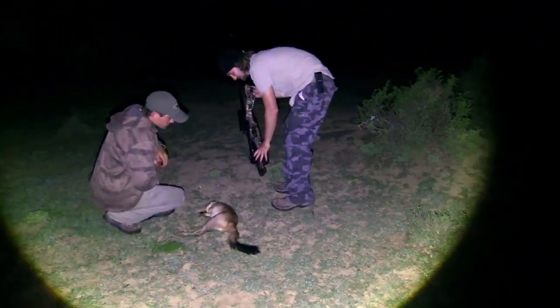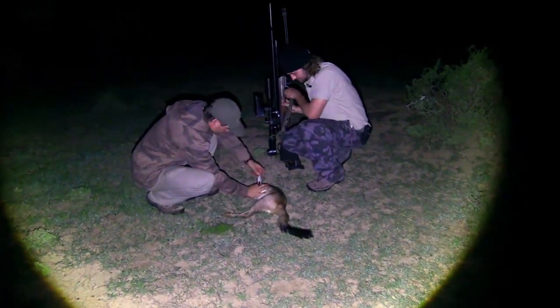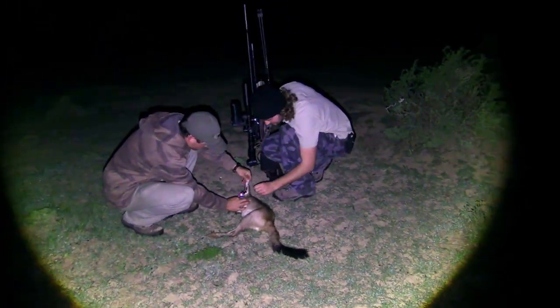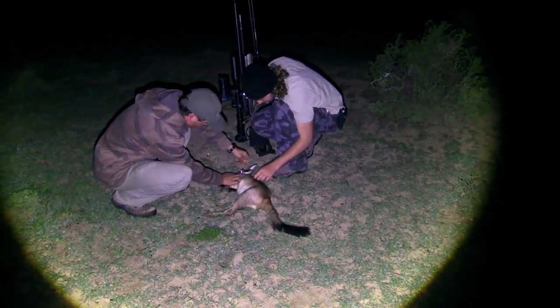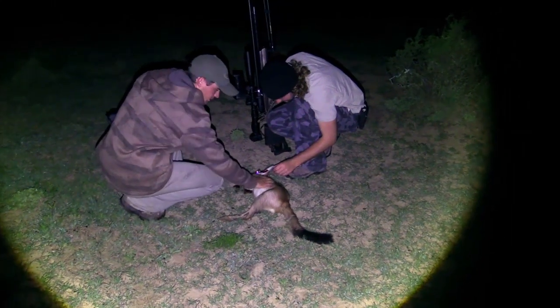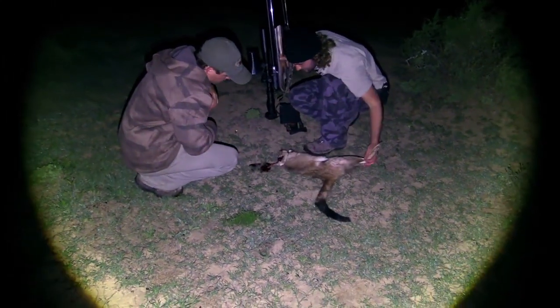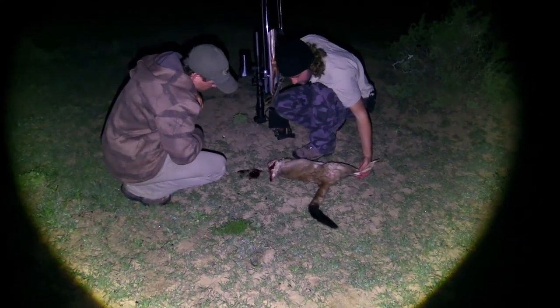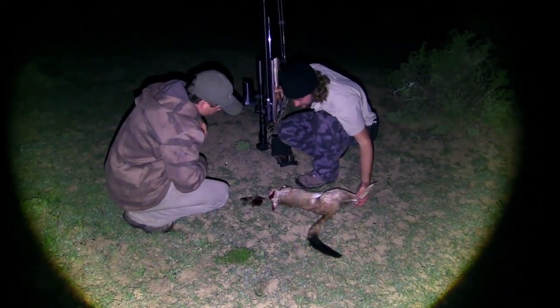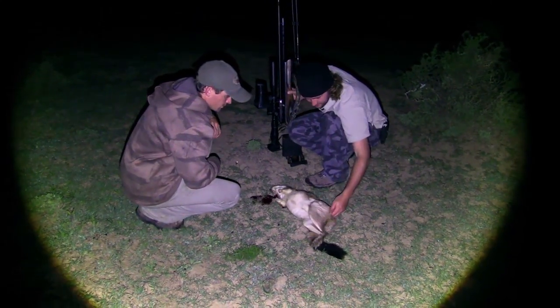Okay, that is perfect placement there, hey? Yeah, between the eye and the ear. That's where you need it, eh? Yeah. See his eyes bulging out as well. Yeah. How about there? Yeah, that's perfect placement. Well done. Sure. Let's just turn him over and see the other side. Yeah, I can't get better than that, hey? But I think we were the perfect distance, so yeah, it was great. Cool, man.